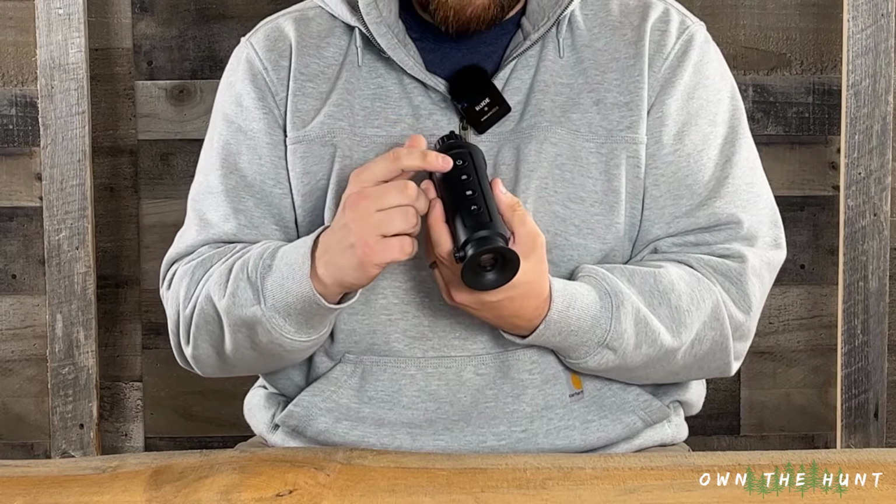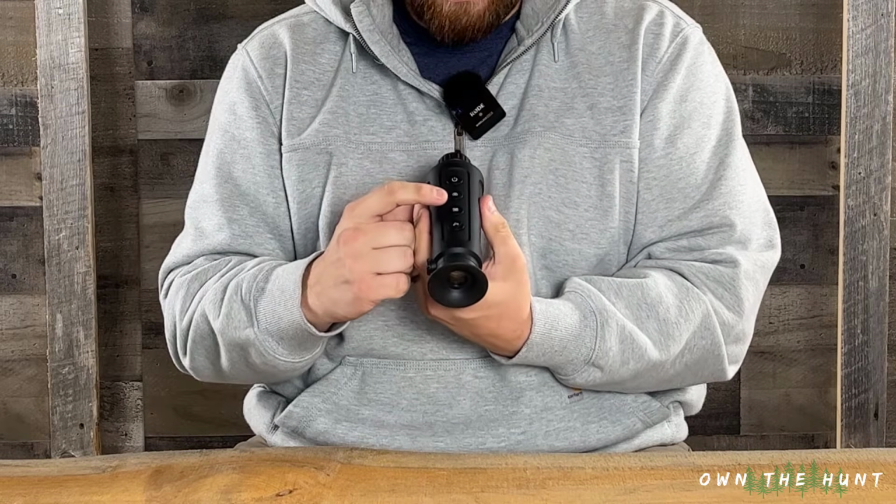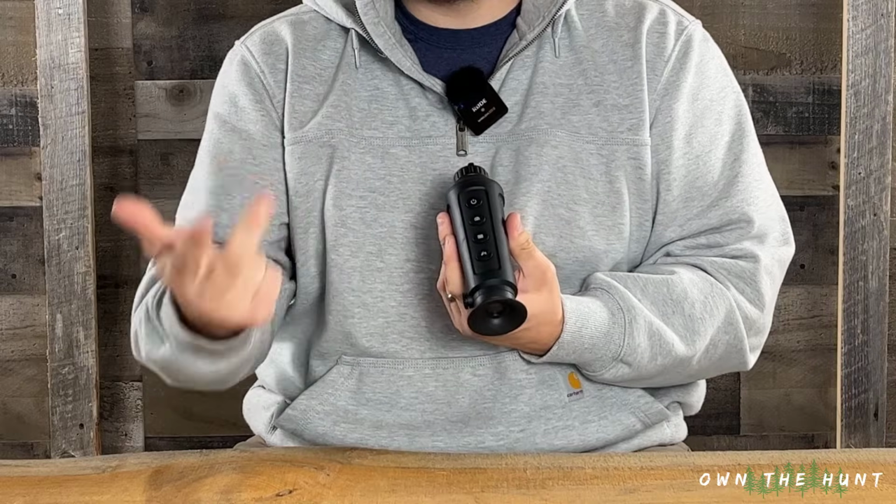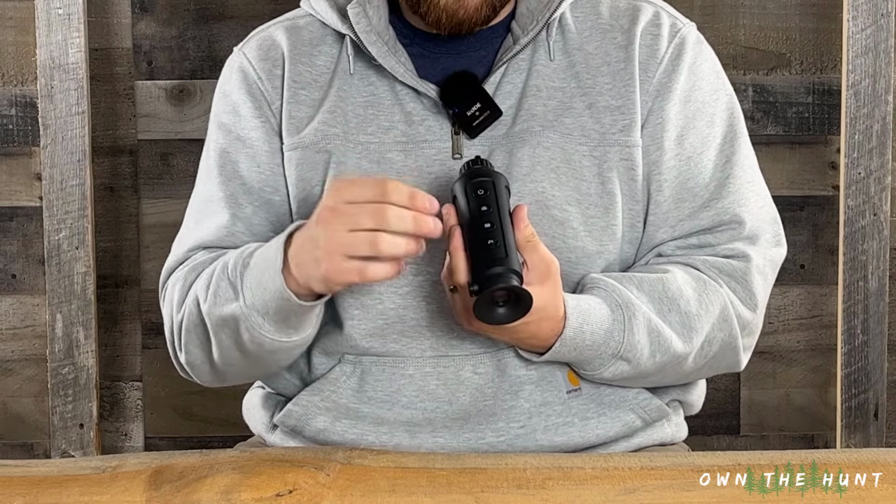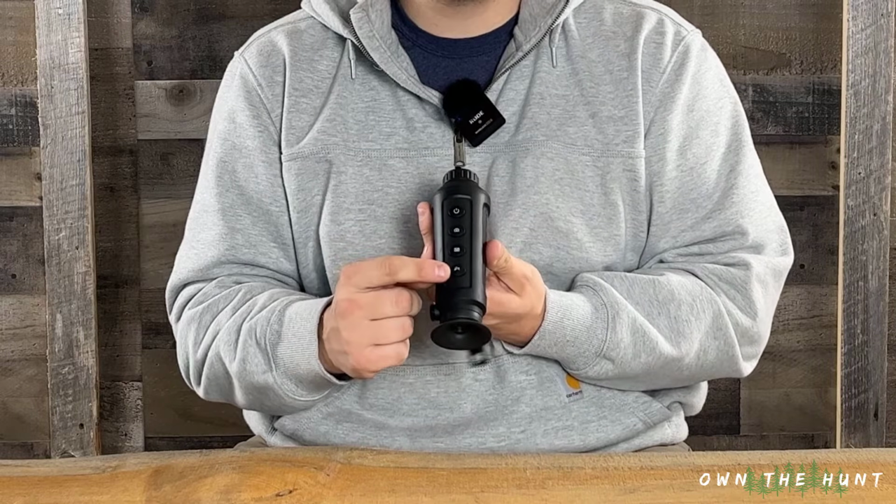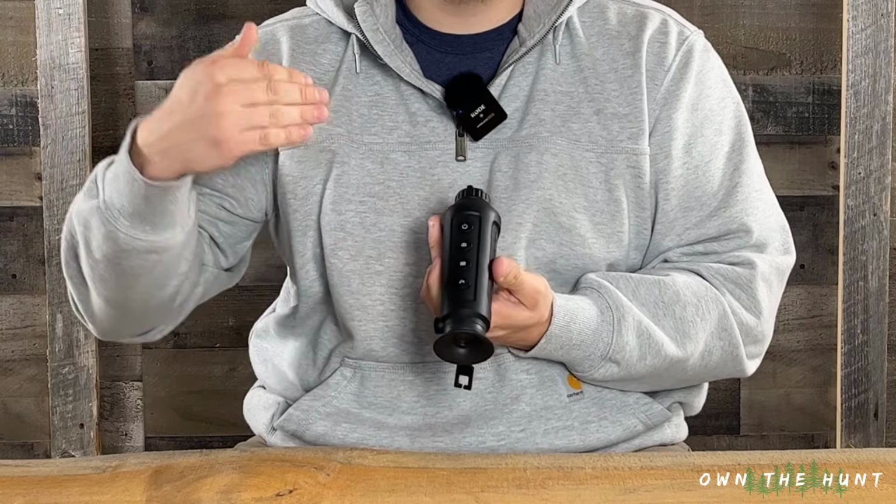So you've got your power button, you've got your video and photo mode button, you've got your mode button, which changes it from red hot, white hot, black hot, fusion mode. That's gonna cycle through those modes right there, that 3rd button down. And then this last button, that's gonna be your zoom button. And so that's gonna magnify your image.